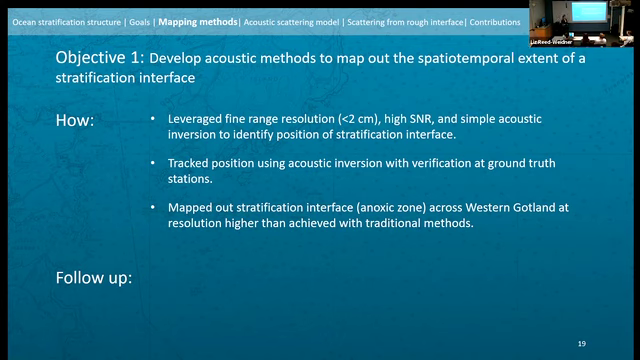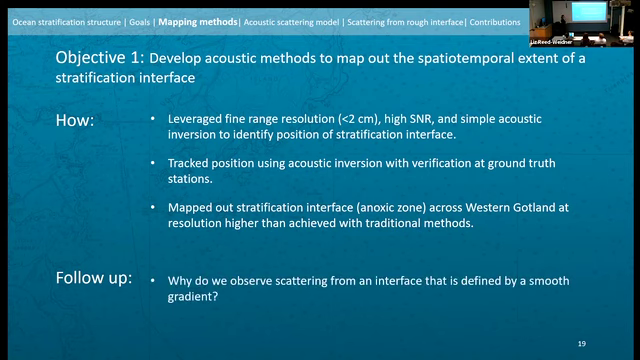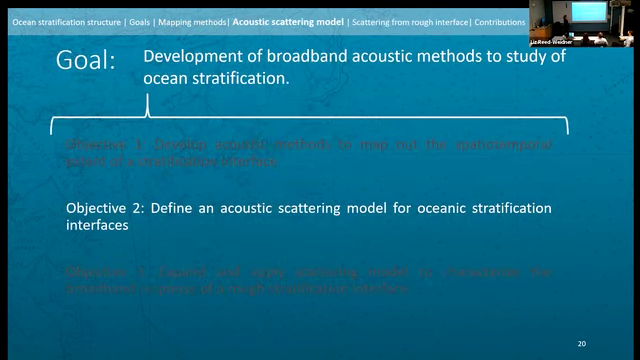However, when you're doing research, of course, lots of questions come up. And one question that kept coming up, mostly from Tom, was why is it that we observe scattering from an interface that's defined by a smooth gradient, right? Because stratification structure is a gradient between two water masses. And our acoustic scattering model certainly does a good job of tracking this interface, but it does not explain why we are observing scattering. So the next objective was to define a scattering model for ocean stratification interfaces that utilizes this idea that stratification is a smooth gradient.